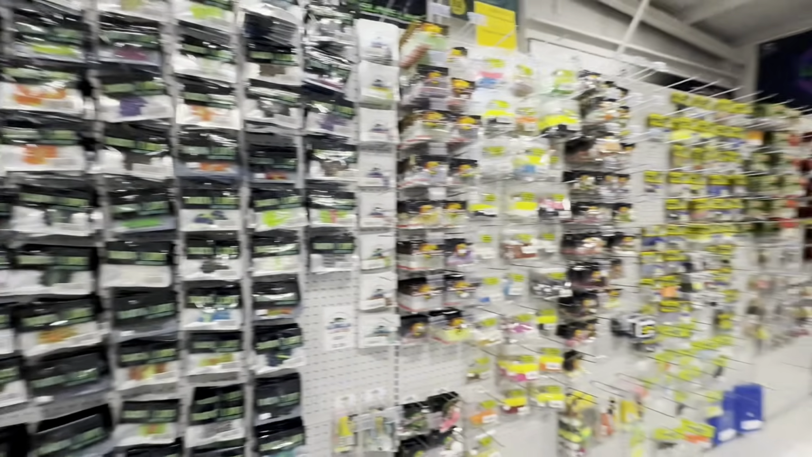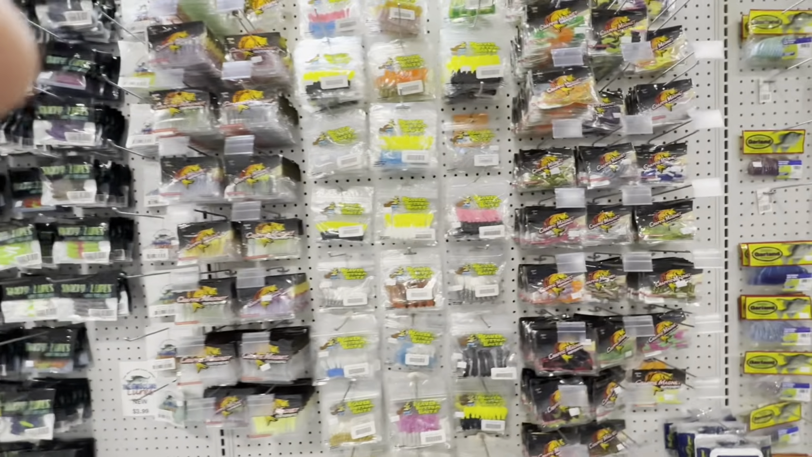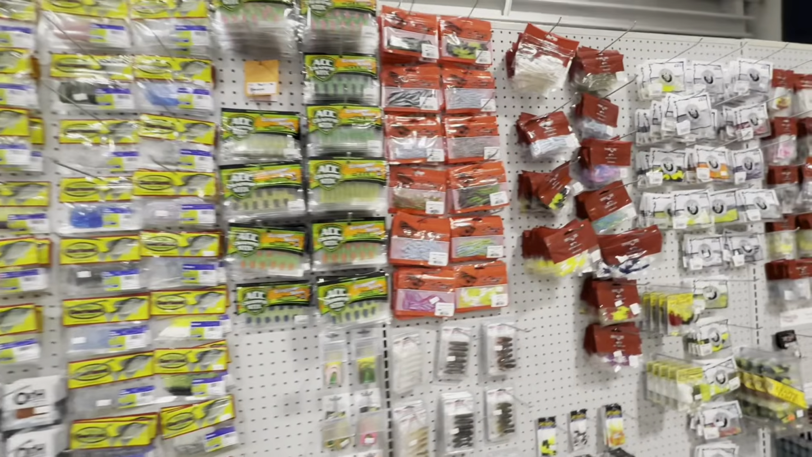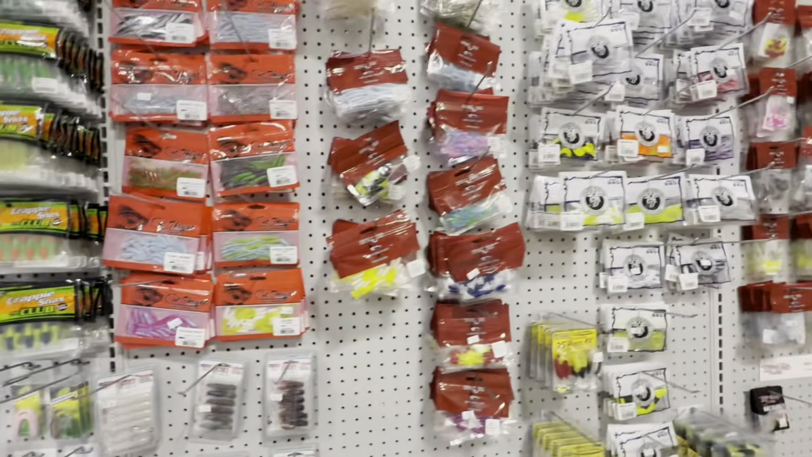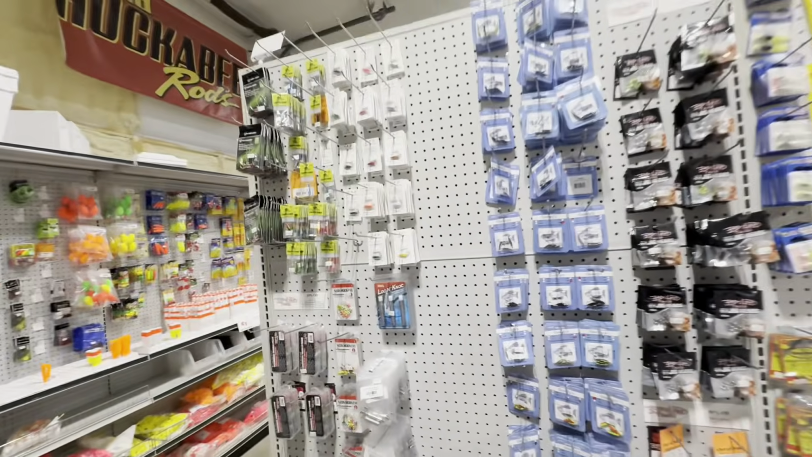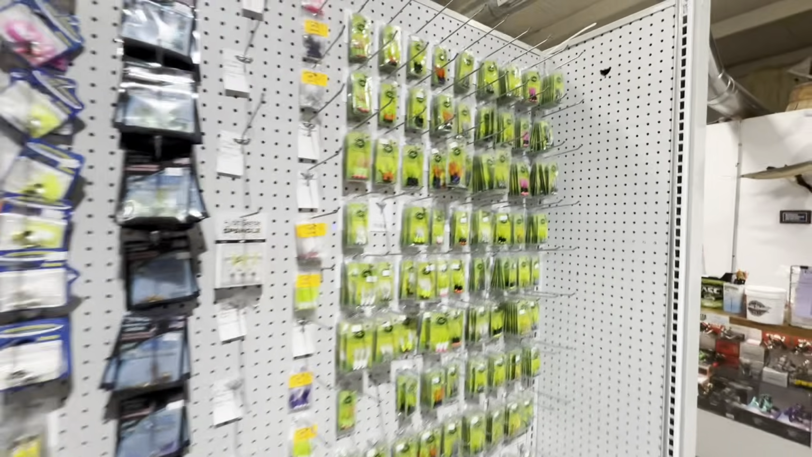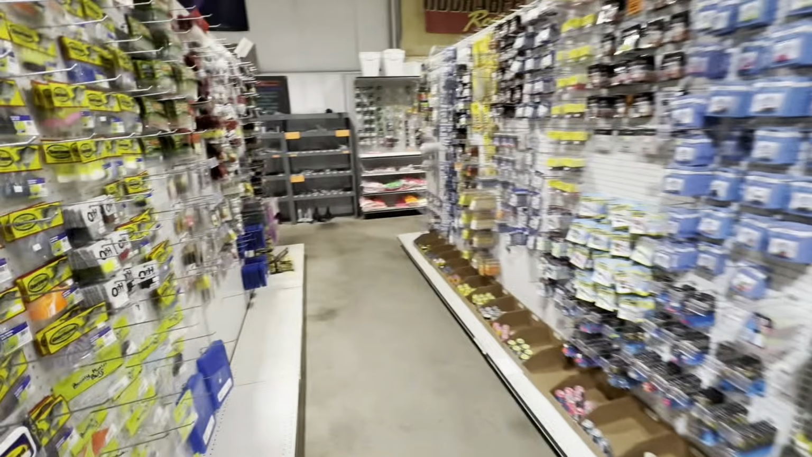So this is my favorite section. This is the crappie aisle. Got your snacky lures, crappie magnet, beaver bottom, Bobby Garland, ACC, cutthroat, top hat, crappie monster, bonehead. I mean, they got it all. All your jig heads. Got the Cyclops, ACCs, hair jigs, you name it.